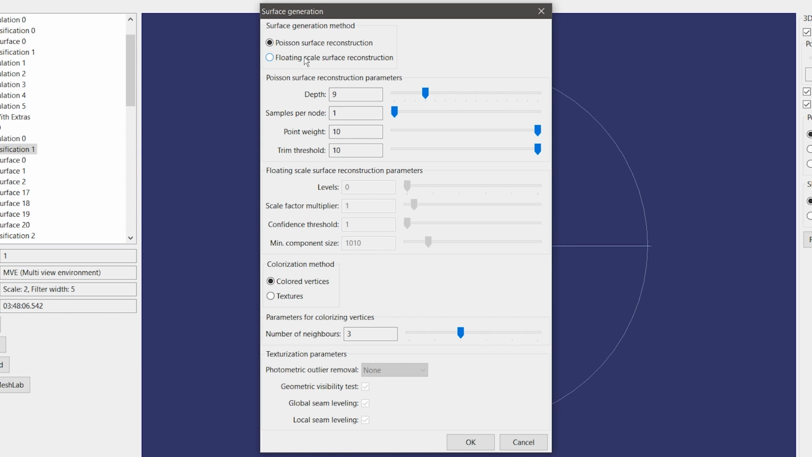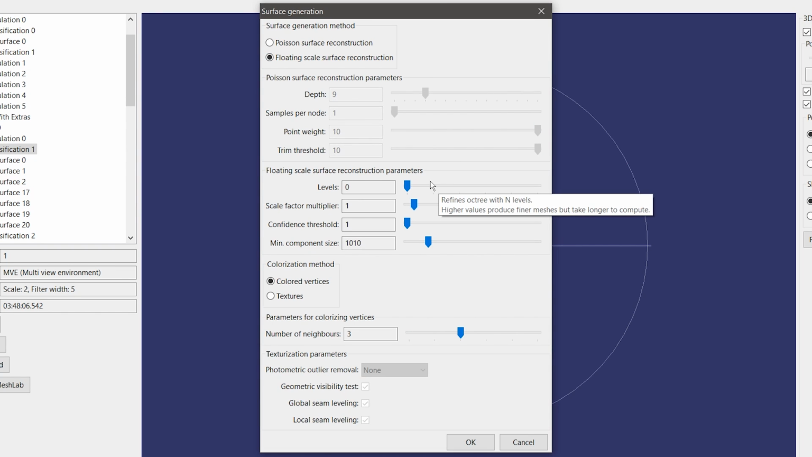Now for floating scale surface reconstruction, again, levels are like the resolution. I'm not really sure what scale multiplier does because this step takes about an hour to complete. And there's no lower level, so you can only get more detail. And at level 0, it takes an hour, so I really haven't had much time to experiment more than the few times I've done it.